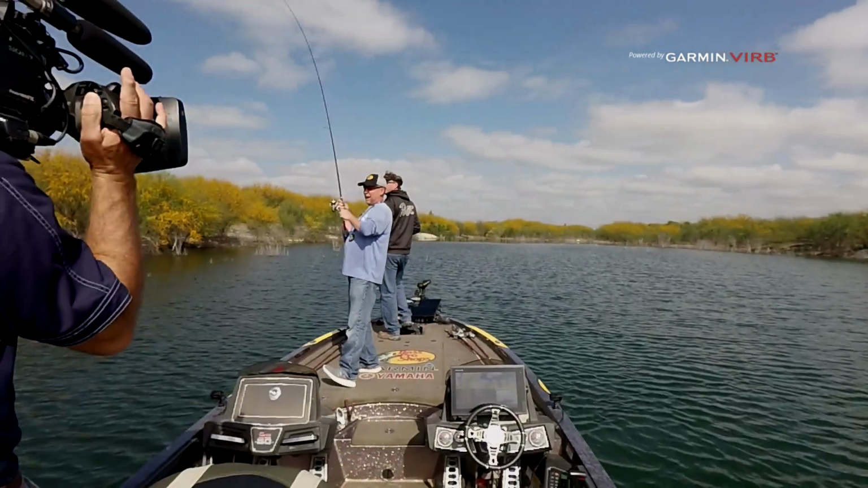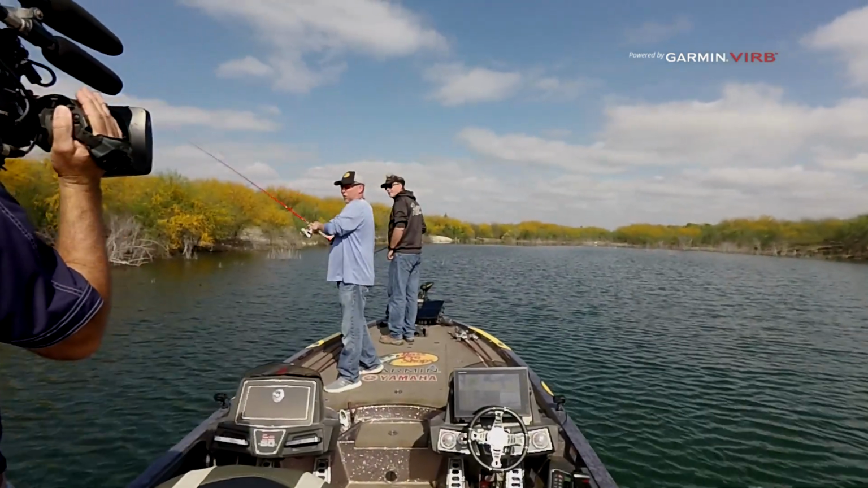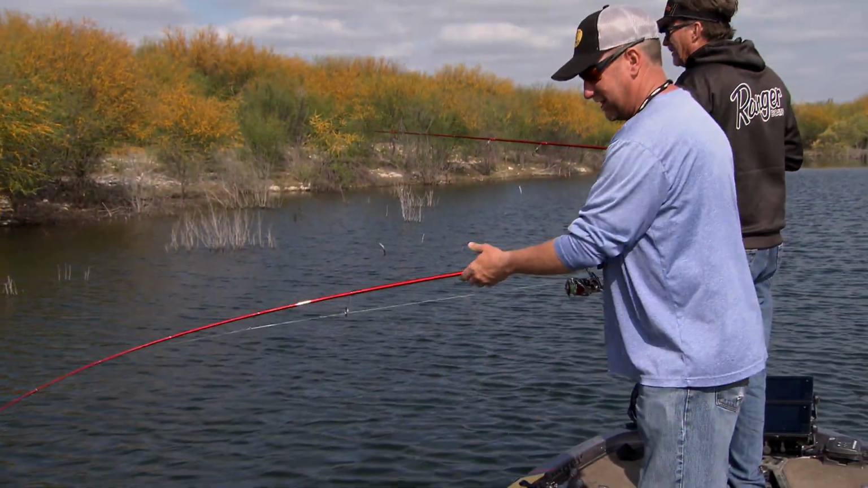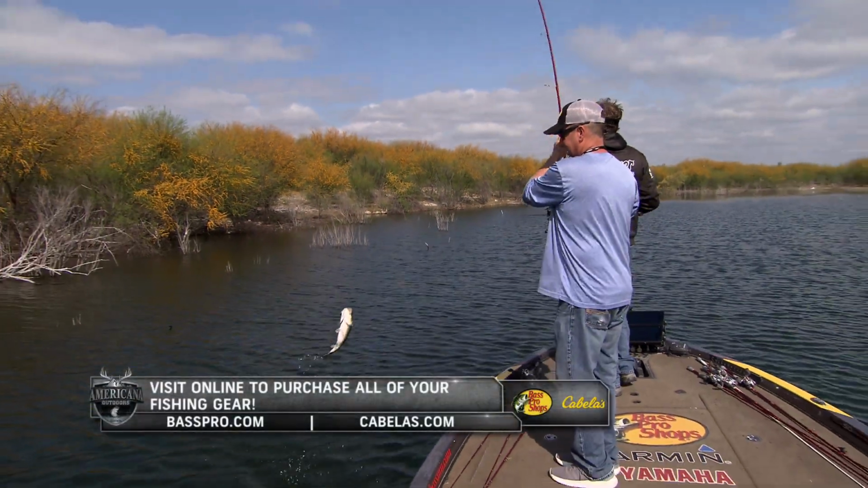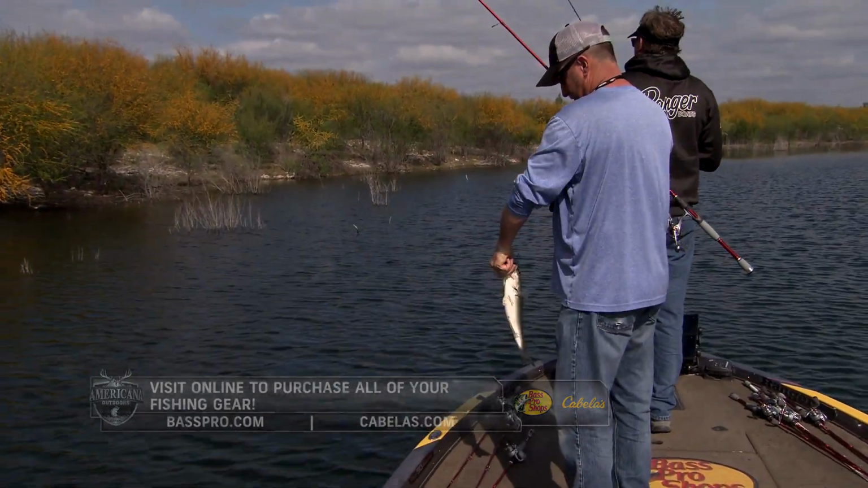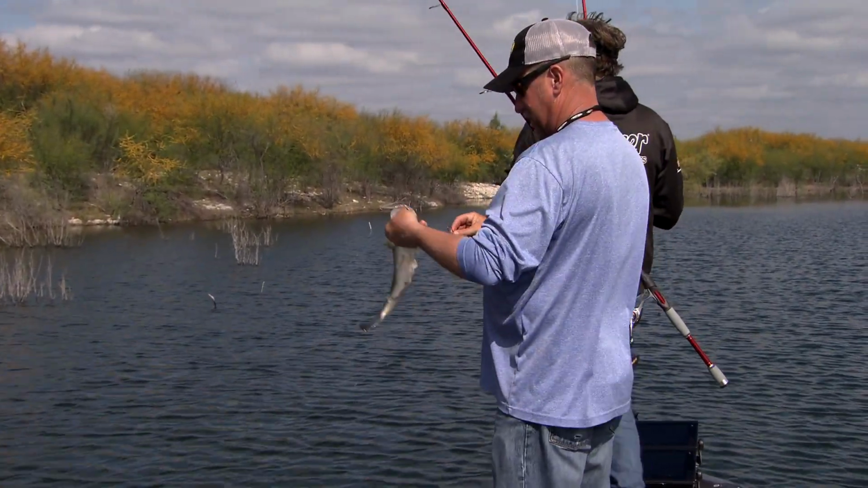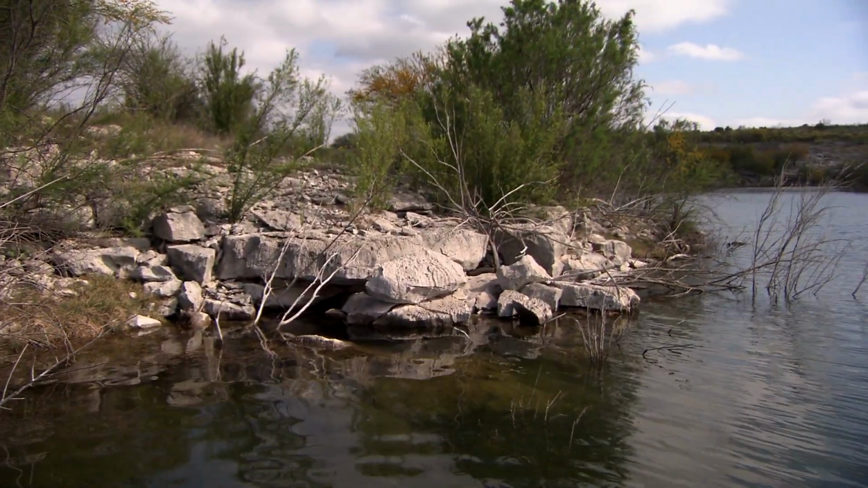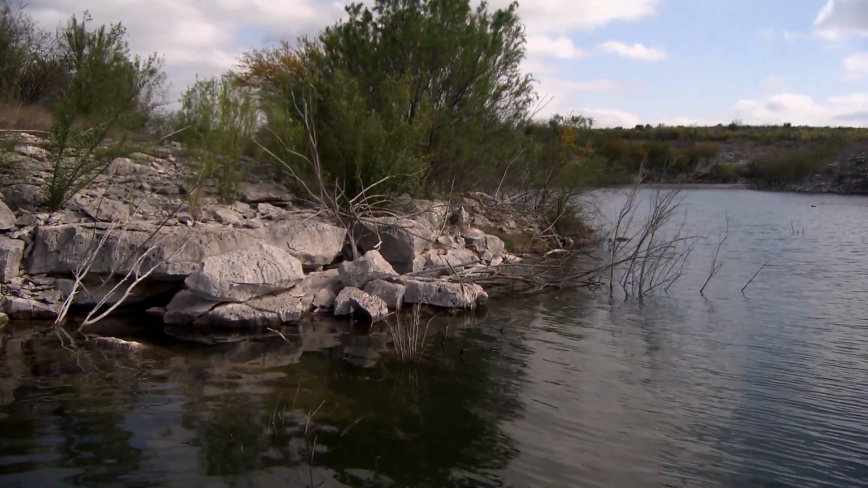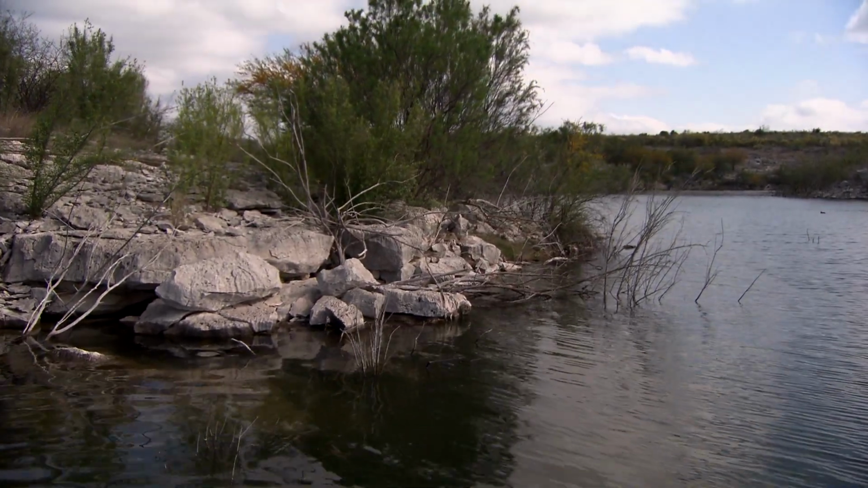Got him? I got him. Oh, that's a good one. If I go faster, I can make that drag even seem better. Get out of that tree. Something about fishing these baits like this, you just get a lot of bites this time of the year throwing them. Yes, you do. A lot of bites. It's just a fun, easy way to fish. Relaxing. Yep.